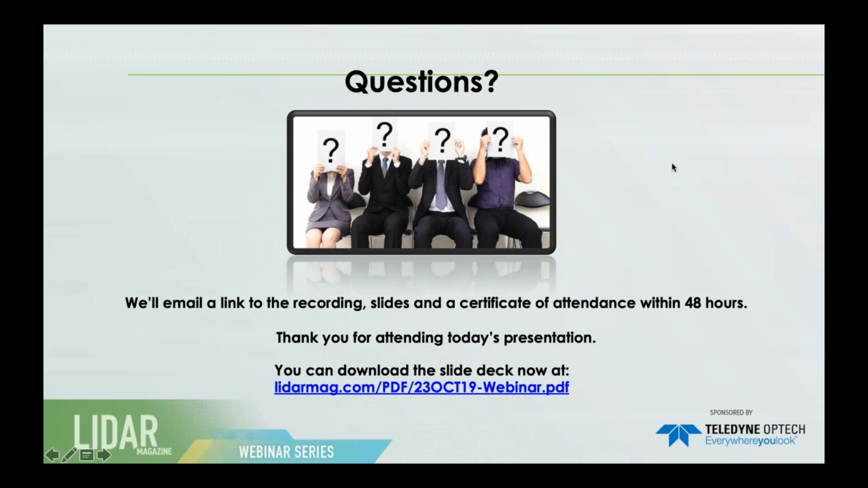So the Optech Titan is what we would call a shallow water mapper because it has a green wavelength at 532 nanometers. We call it a shallow water mapper because it's probably limited to 15 to 20 meters in clear water. And the key thing is to have very clear water, because once you enter the water medium, the scattering really takes over, the absorption and so on.